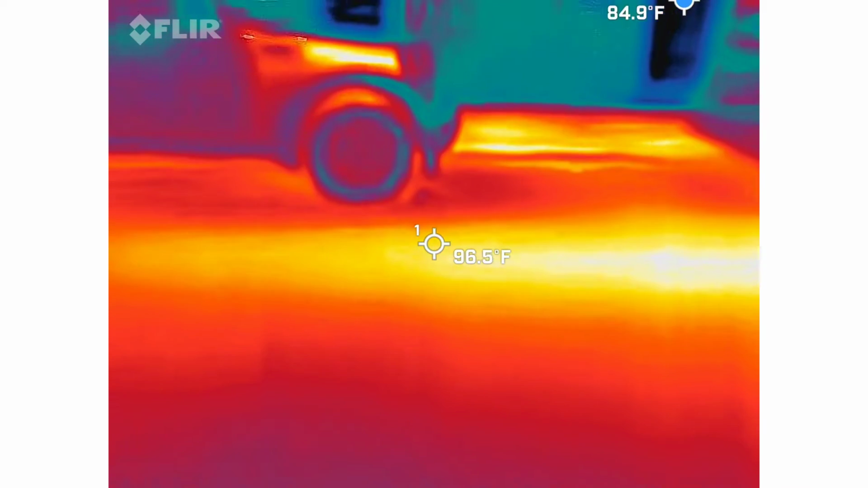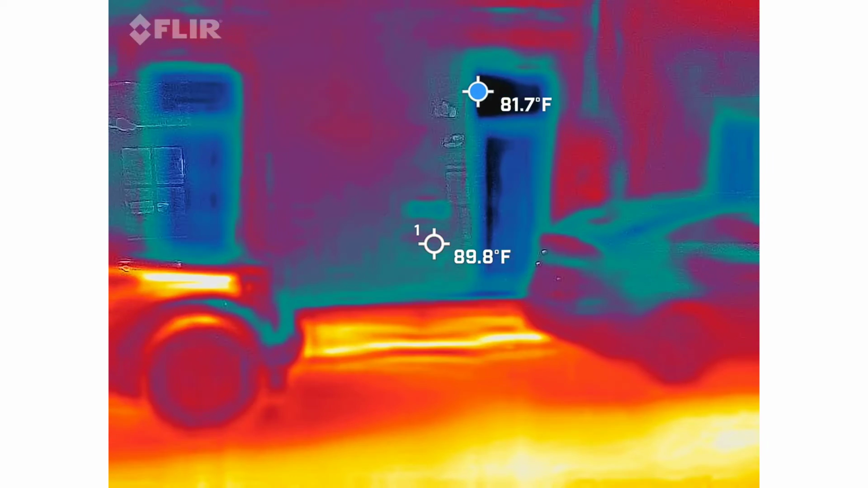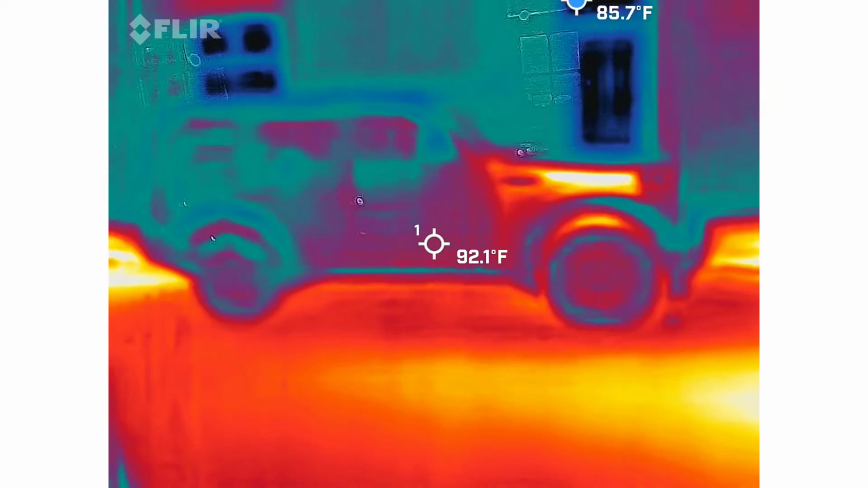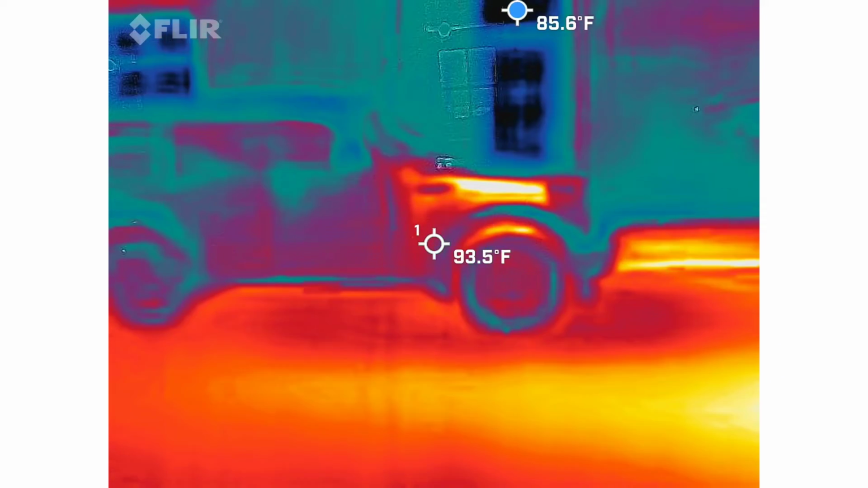So there is a blue dot bouncing around that screen. The blue dot is going to give you the coldest spot in the frame at that particular moment. So it helps give us where to direct our eye when you guys get your video back. It's a very cool video to watch. And again, I splice all of the little videos together so you only have one thermal imaging video. So let's get on to the next camera and we'll get both of those out.